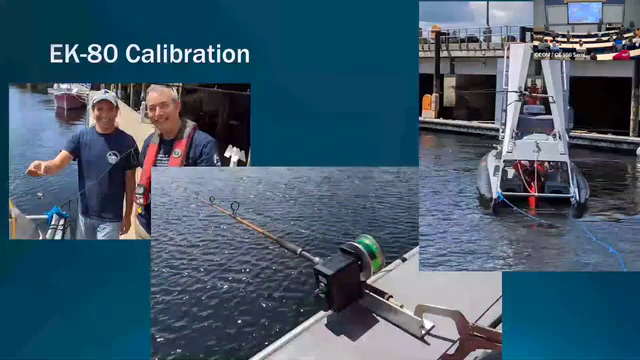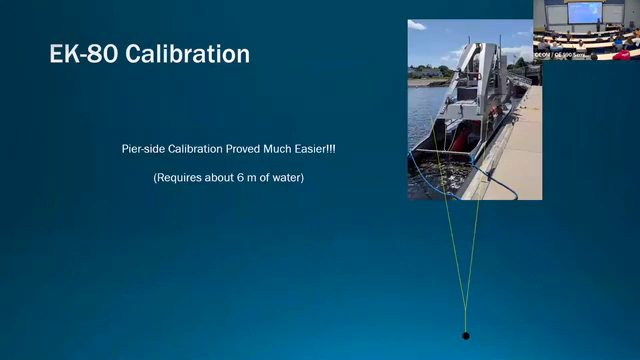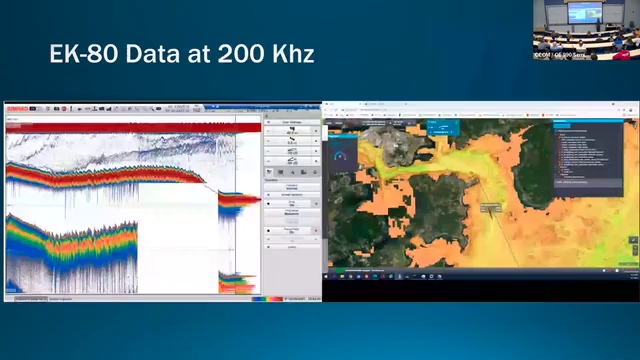And that's super helpful. Alex came out with us and helped us calibrate our EK80 last summer, and we cooked up this fancy set of fishing poles to do it and dropped the target sphere, and that ended up not working, and we ended up doing it just at the pier, which works really well.